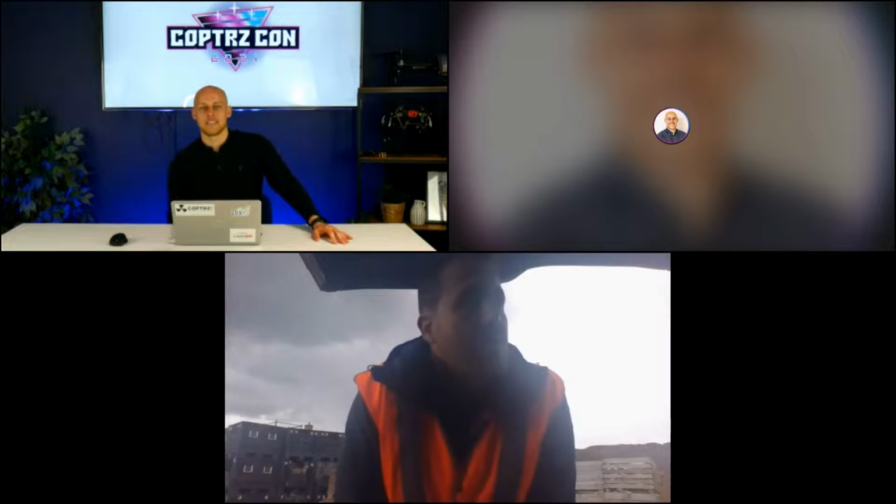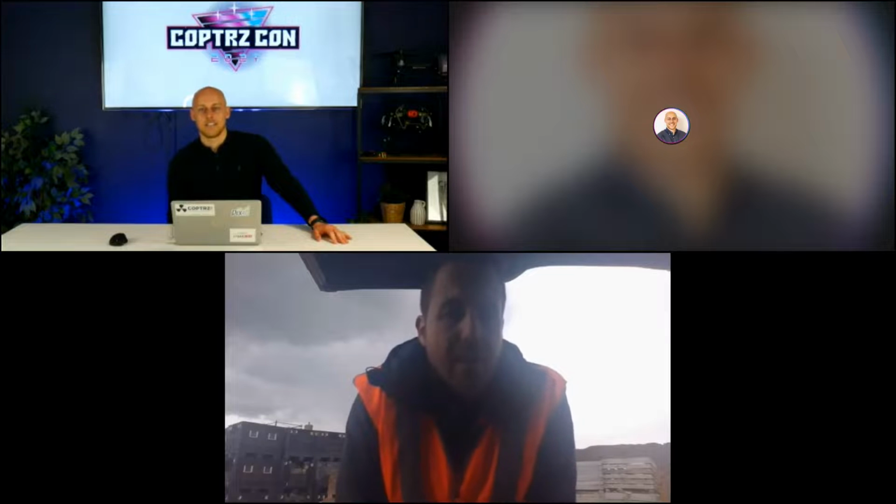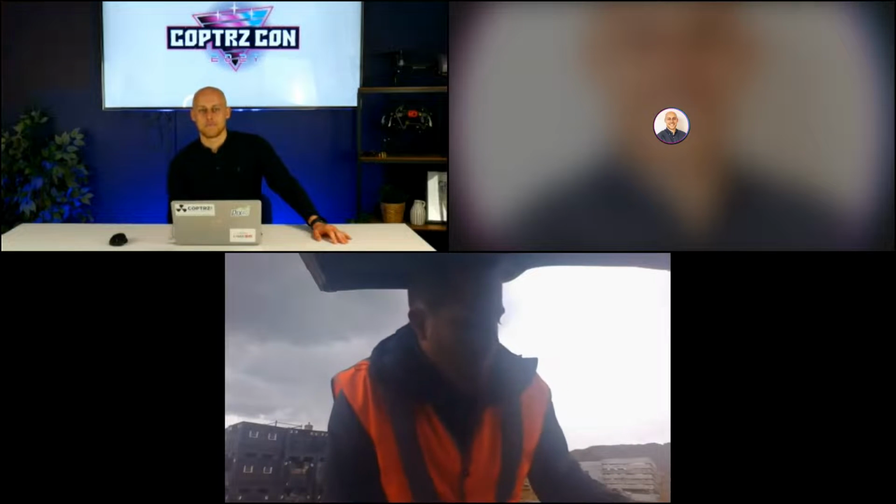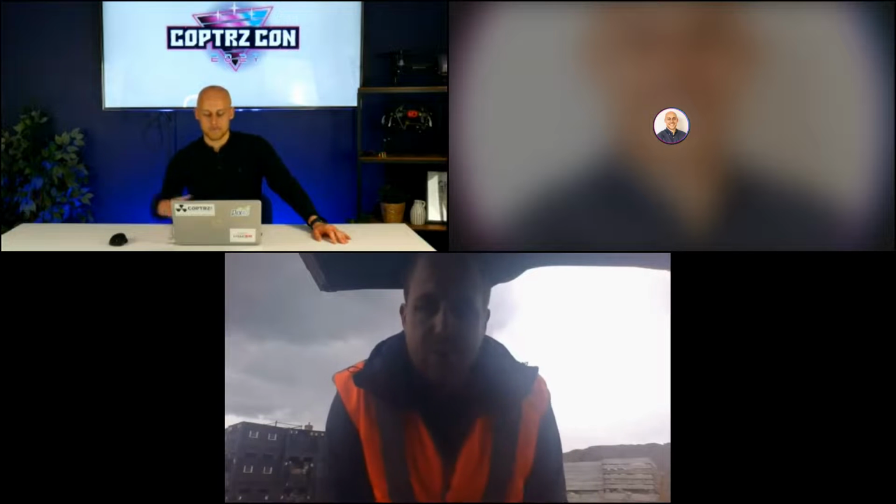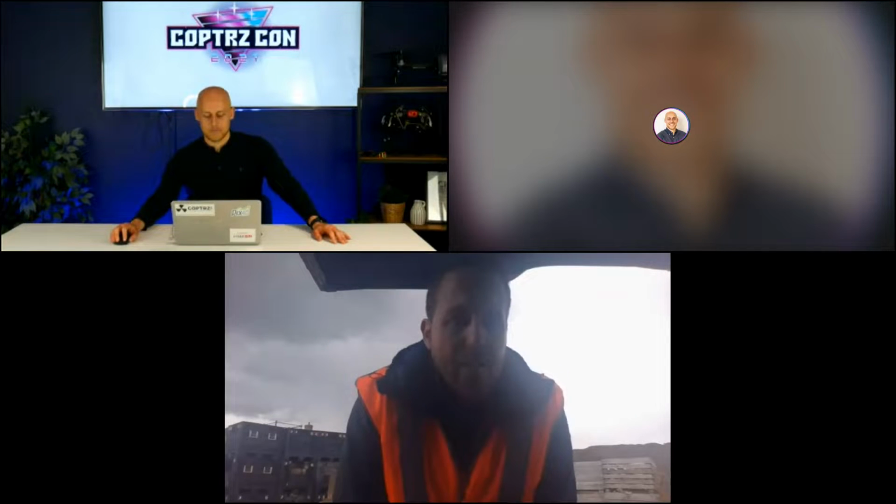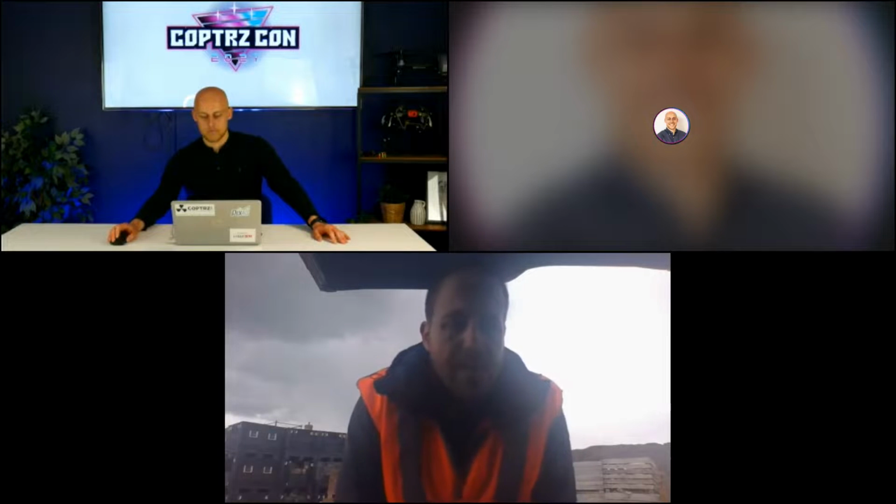So I'd almost be tempted to say they were kind of even pegged. Obviously, the benefit of having that zoom capability on the Mavic is literally the speed of getting it out on site. You can turn up to site and you can be airborne in literally minutes. Whereas with the bigger platforms, it takes a bit longer to get them set up and get up in the air.